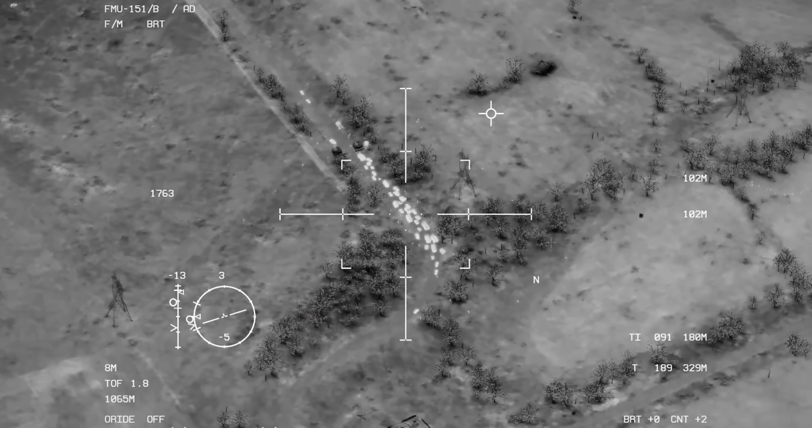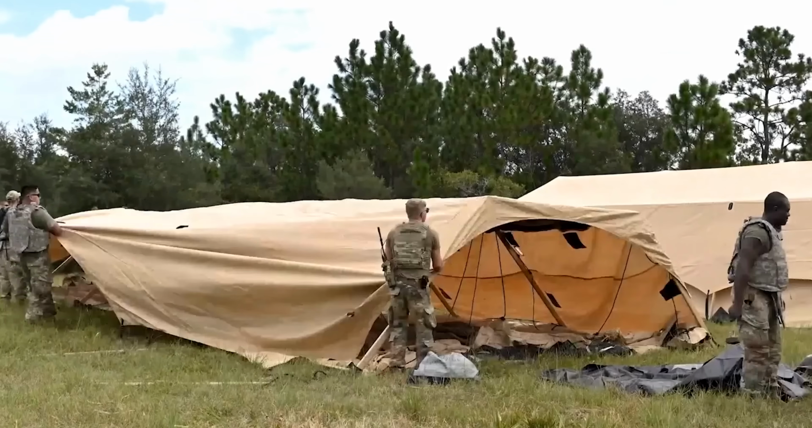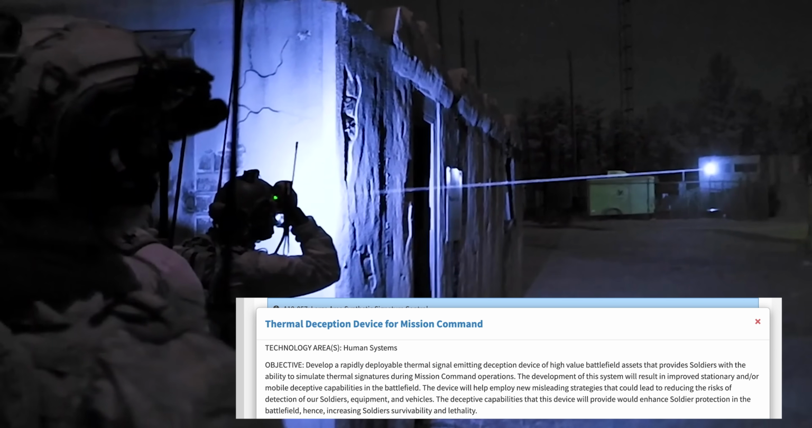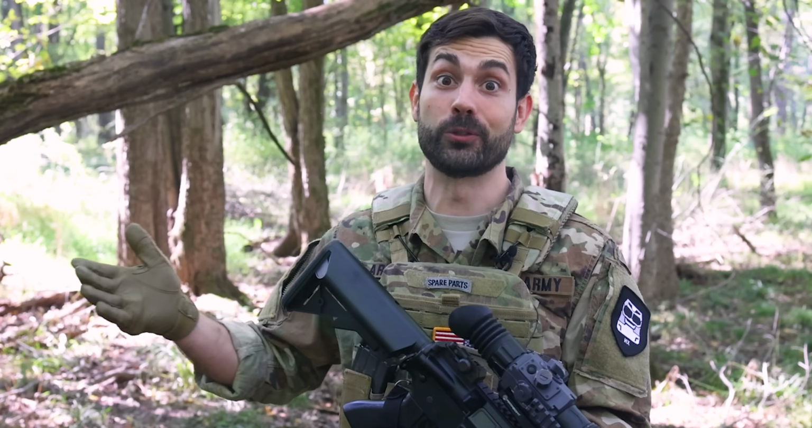It's not just tanks that the US military wants to hide though. More importantly, they want to keep your high-up generals safe. So if you're an O4 or above, you can breathe a sigh of relief. In 2018, the US Department of Defense solicited for a device that would mimic the heat signature of a massive 1,000 square foot wide mission command headquarters, when they realized just how vulnerable officers would be in future wars.